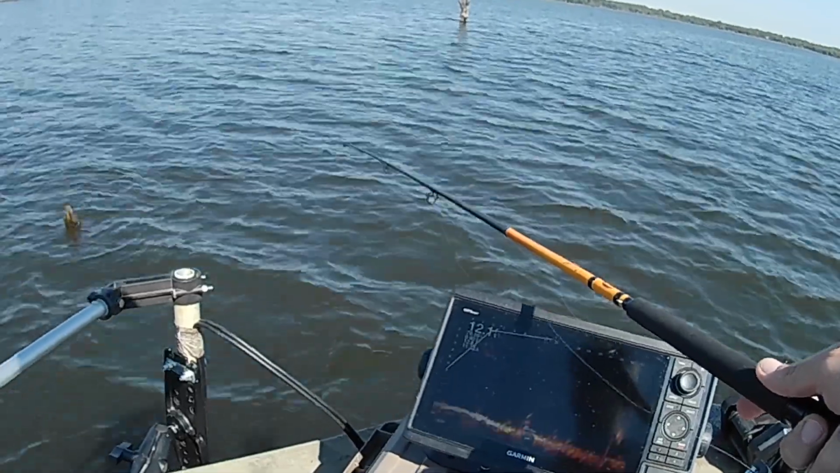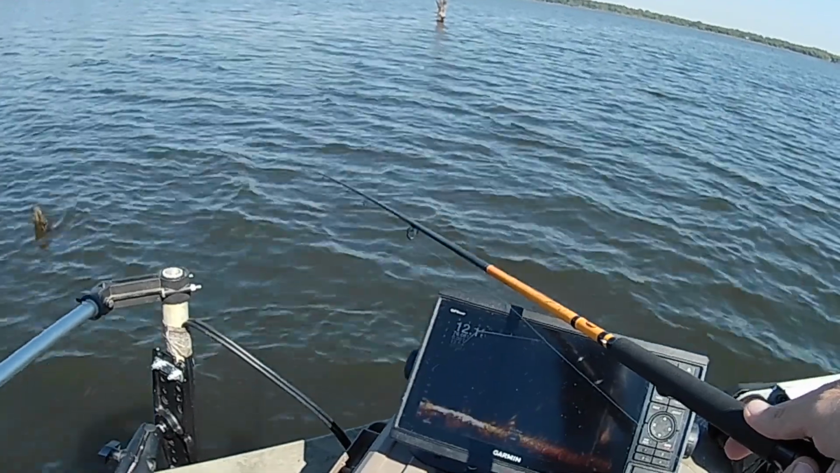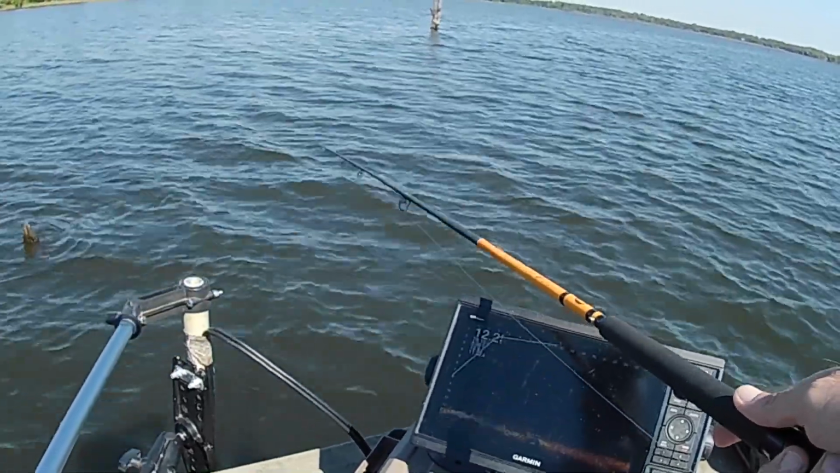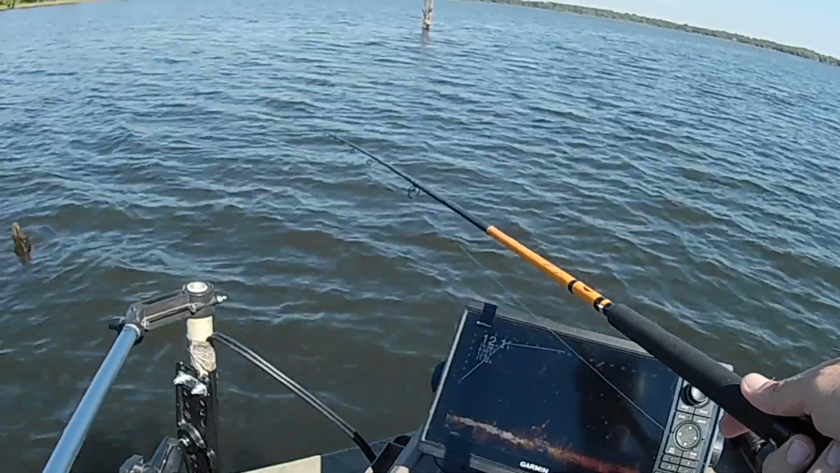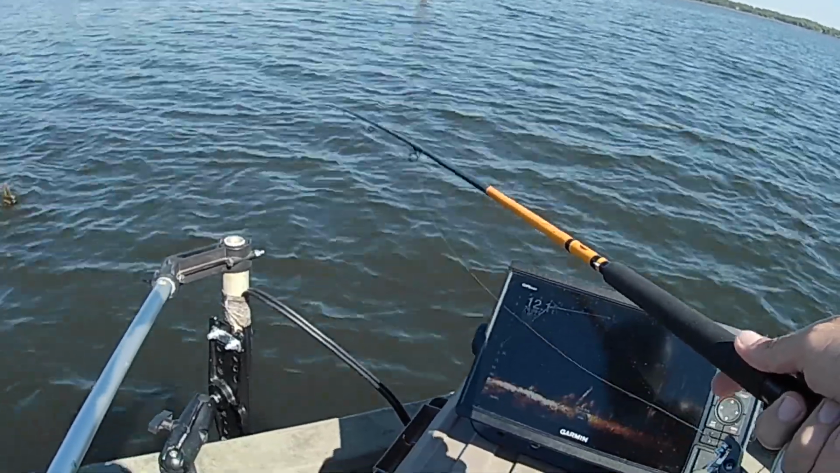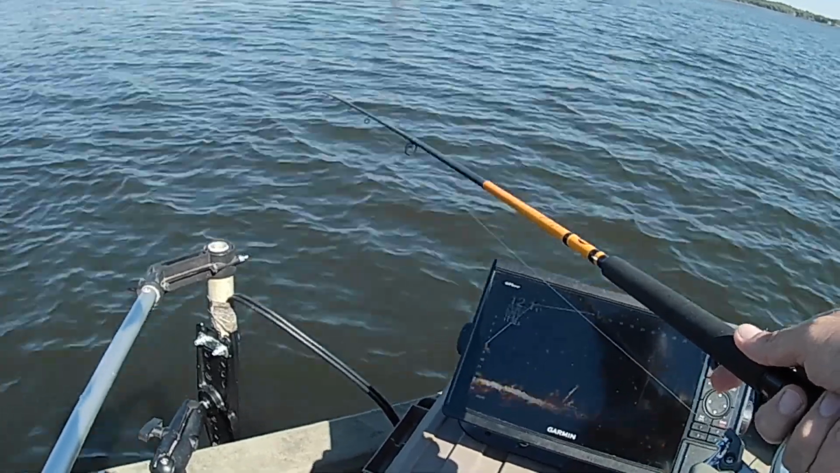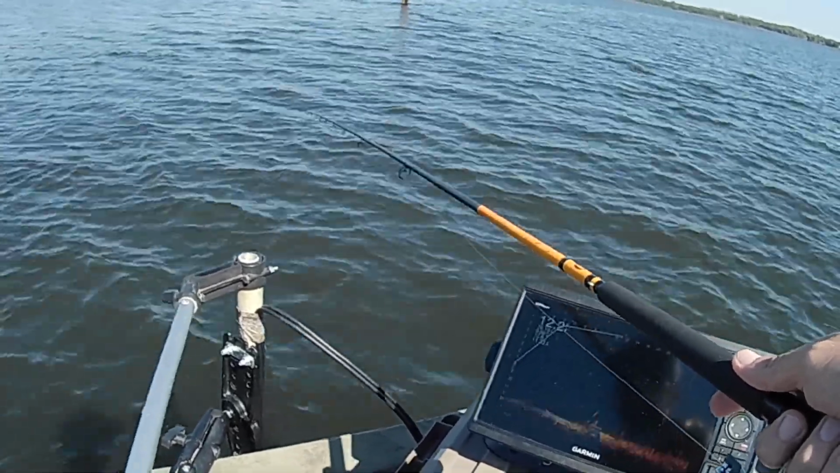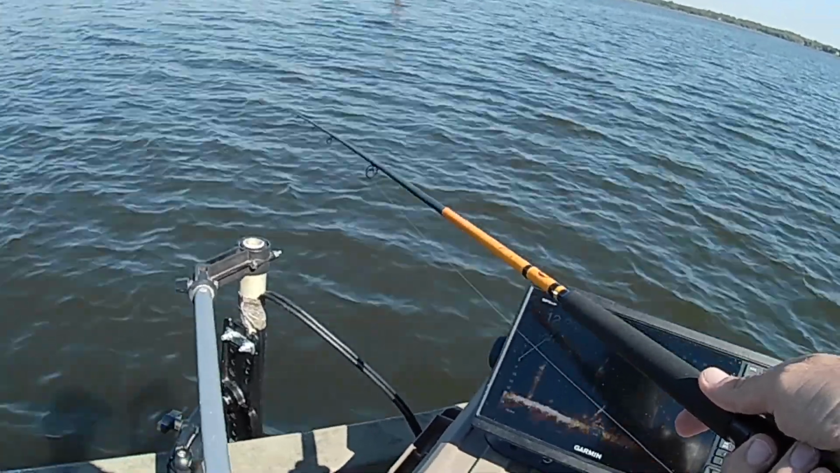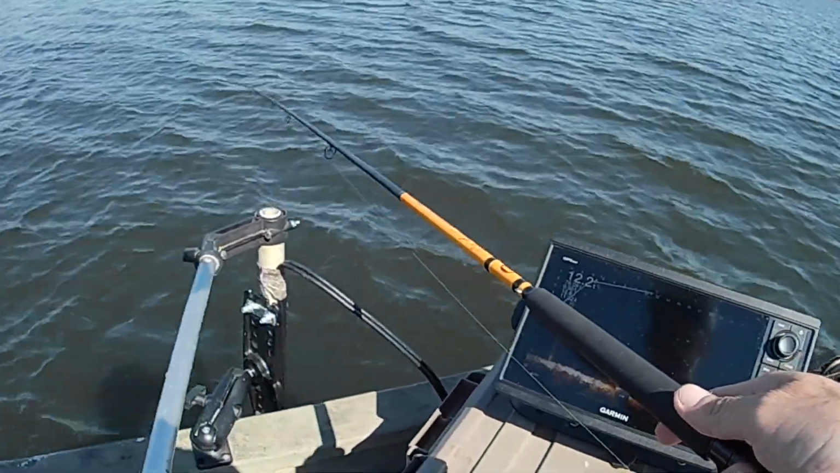Before I got Livescope, I would just ease around and drop a jig down by the stumps and just go from stump to stump to stump. Now, with this technology, you can see if there's fish down by the stump you're going to put your bait at, which makes it a whole lot easier.